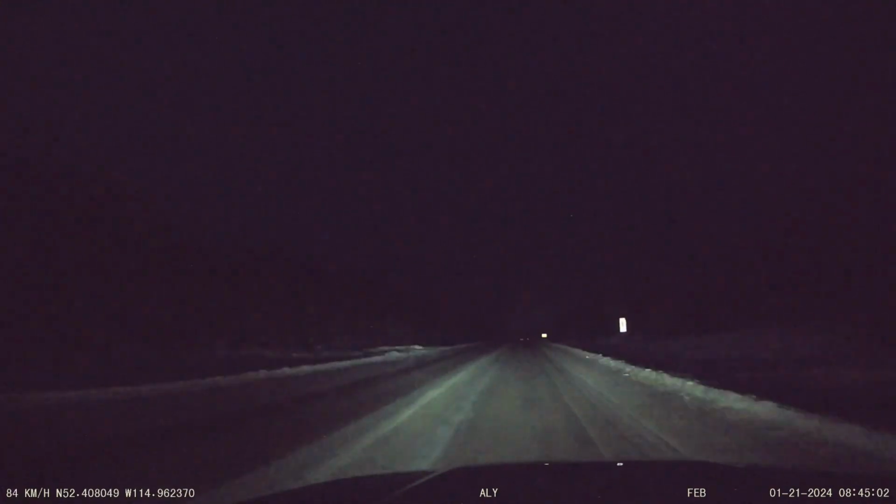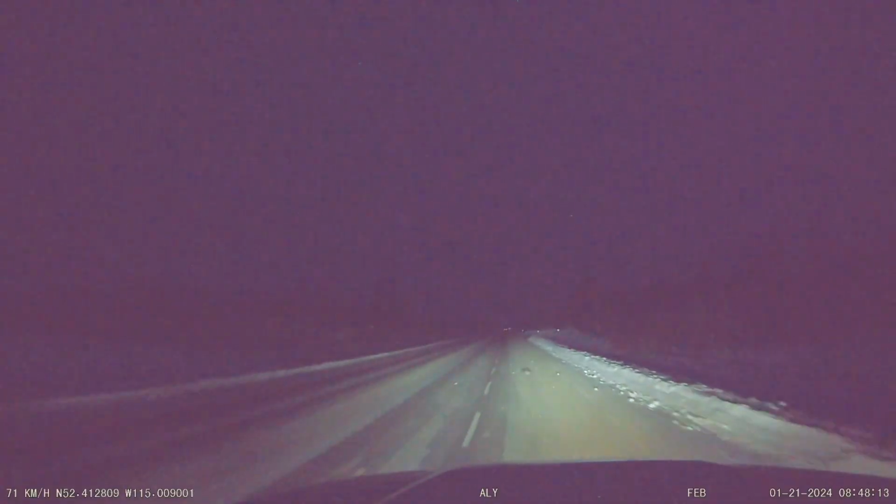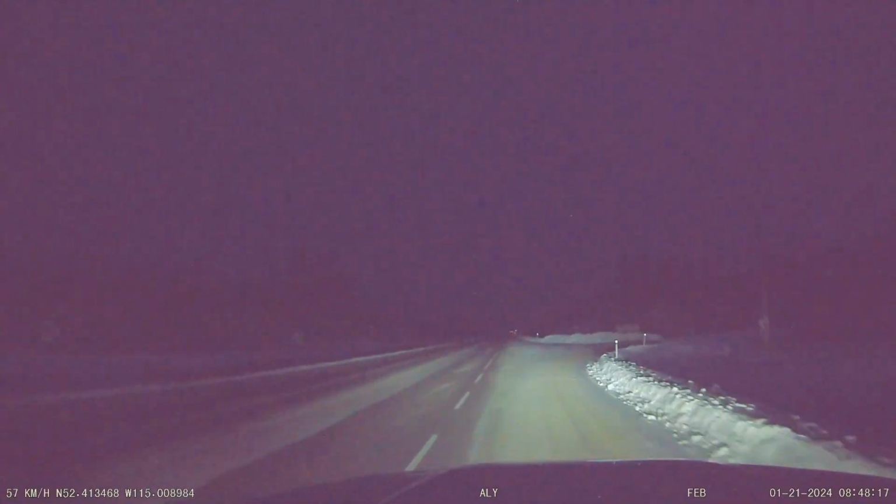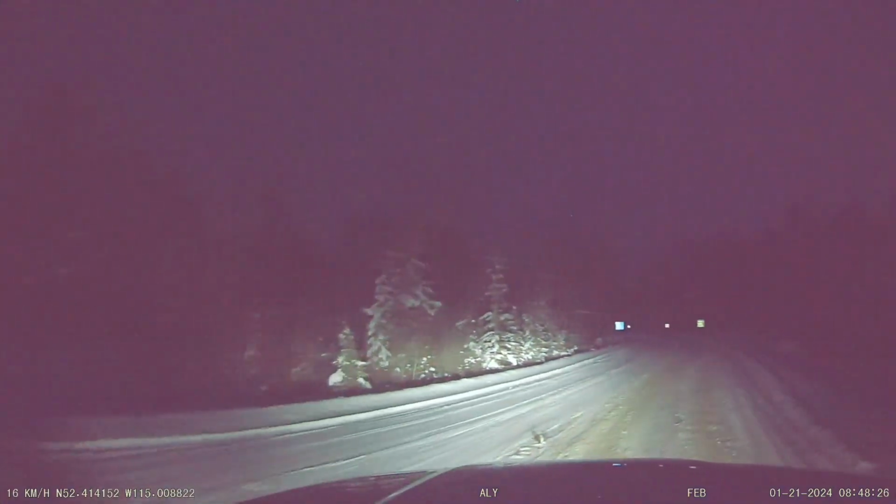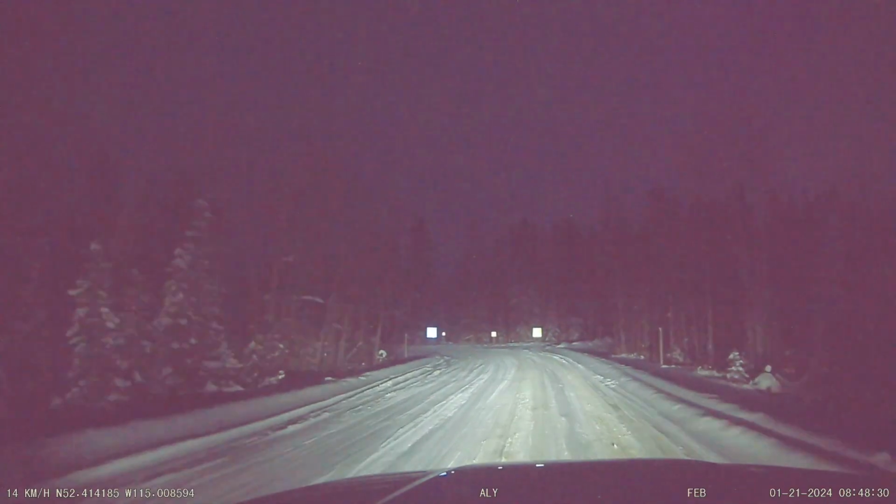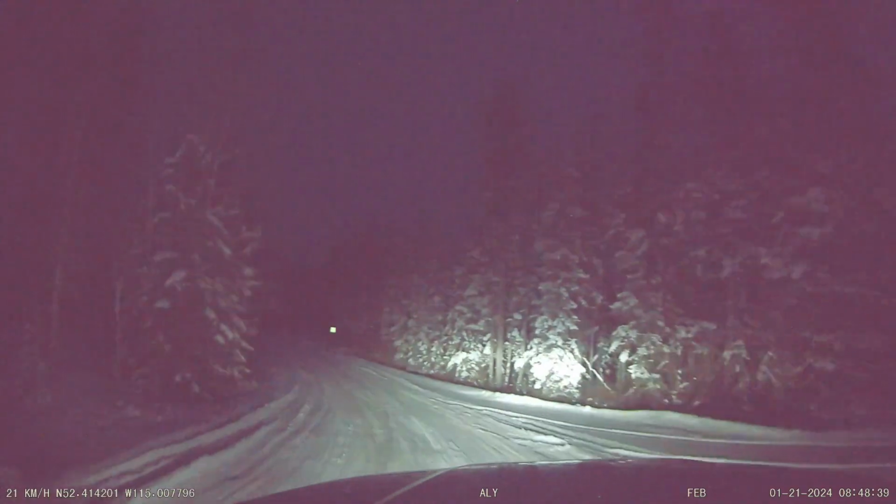Yeah, it was interesting between Carolina and... okay, there we are. Yeah, we hit some freezing rain. That covered up the windshield, but it didn't last very long. Okay, we're driving into the park.